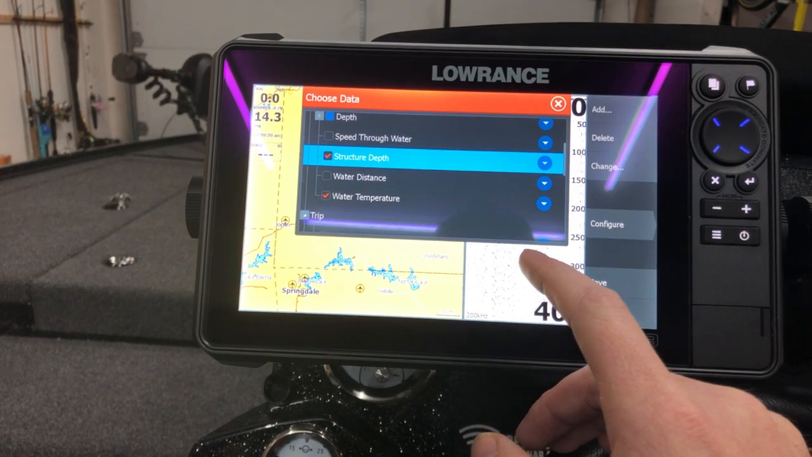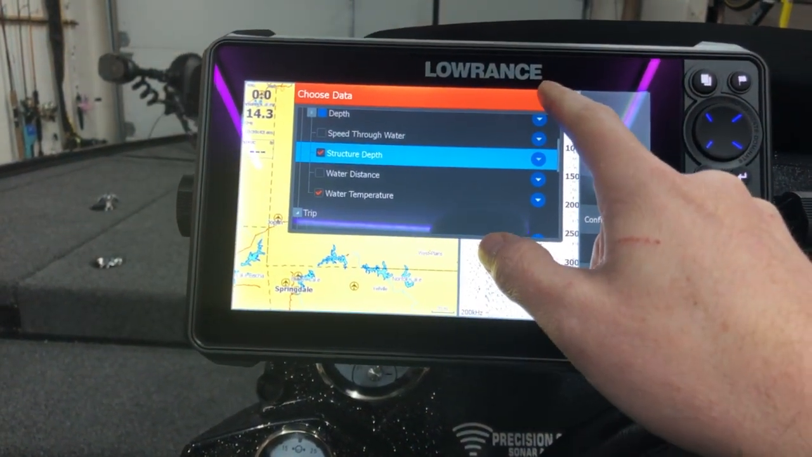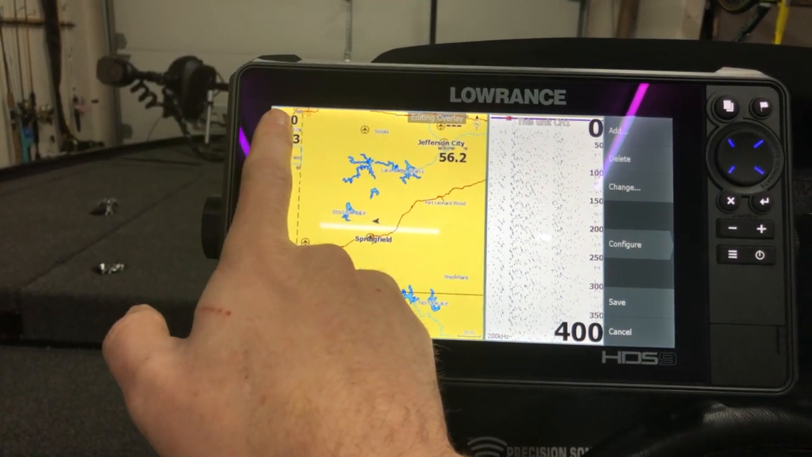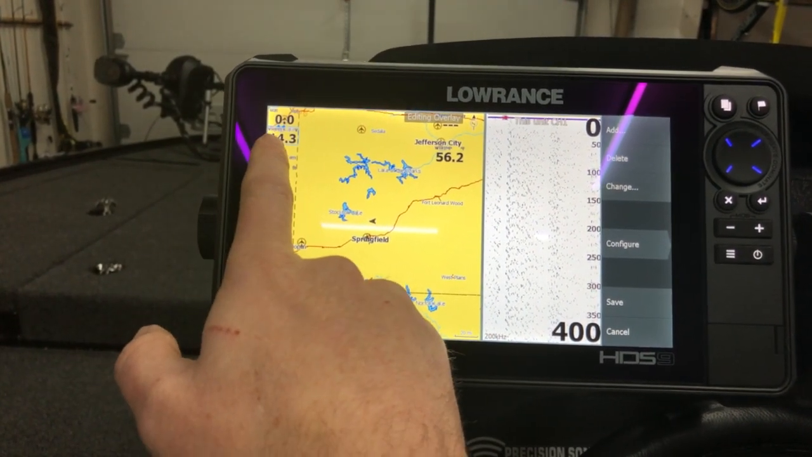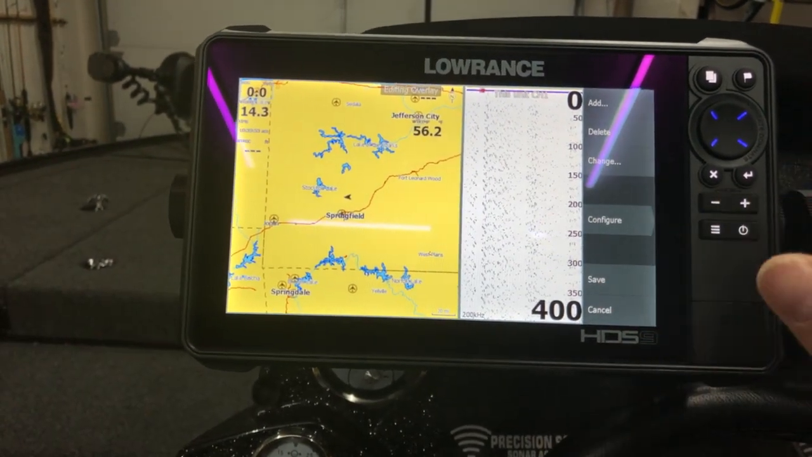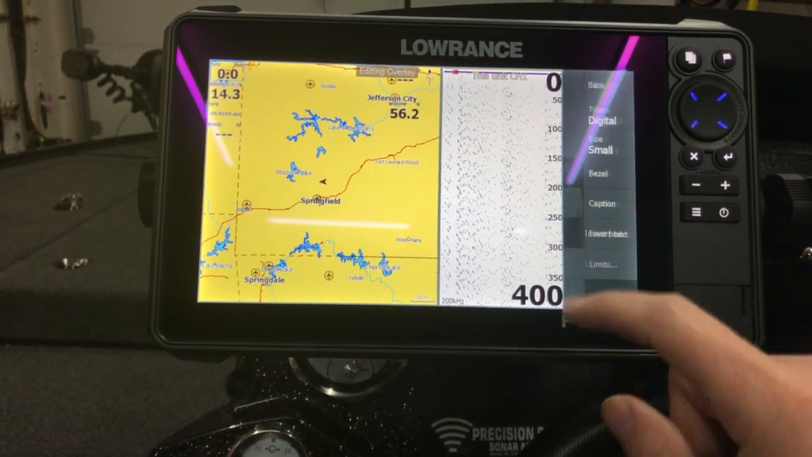I'm gonna have it down there over on my sonar, but it's nice just to have it up on the screen. I'm gonna exit out. Now, you've got different highlighted buttons here on the left that puts a square around whichever item I'm looking at. For me personally, I wanna change the size of my speed over ground. Okay, so I'm gonna go to configure.